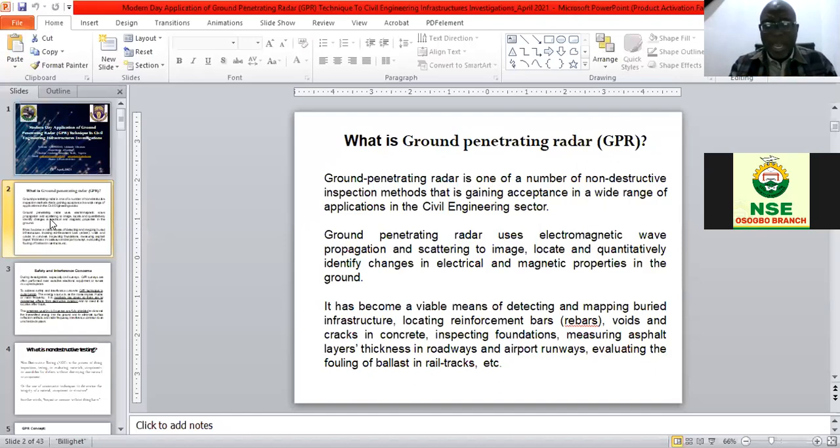GPR application started in the early 50s, and it's been used extensively to map buried and surface infrastructures. I will mention locating rivers, voids, cracks in concrete, inspection of foundations, asphalt, and so on and so forth. I'll quickly give 2 examples.